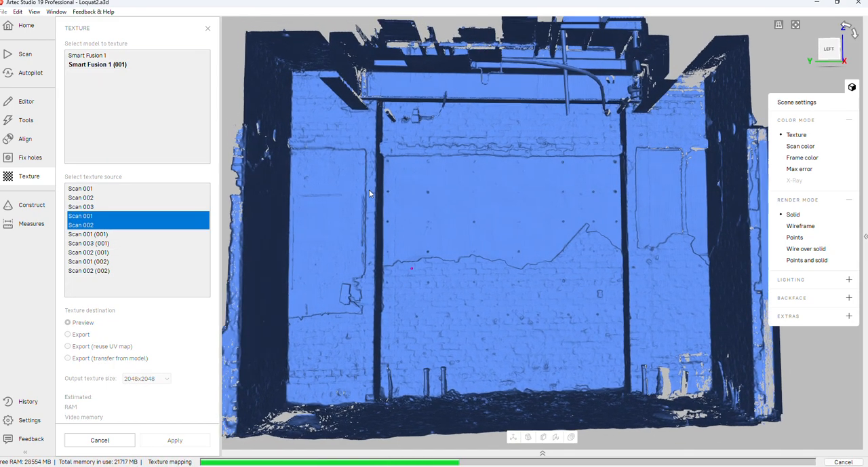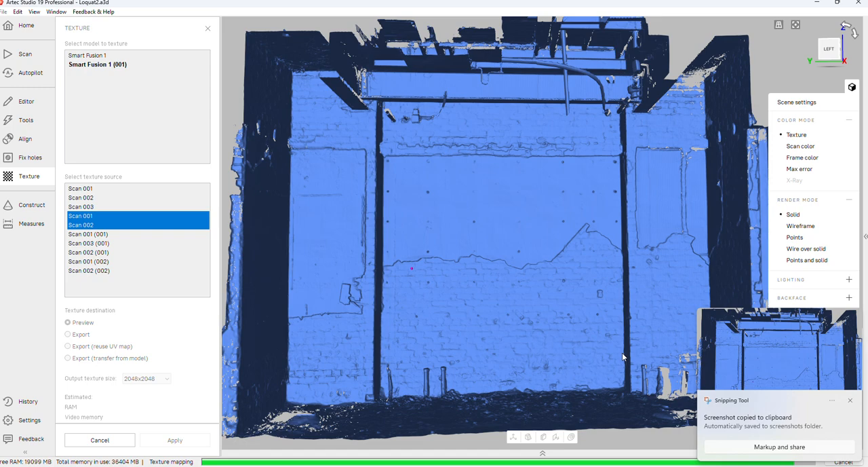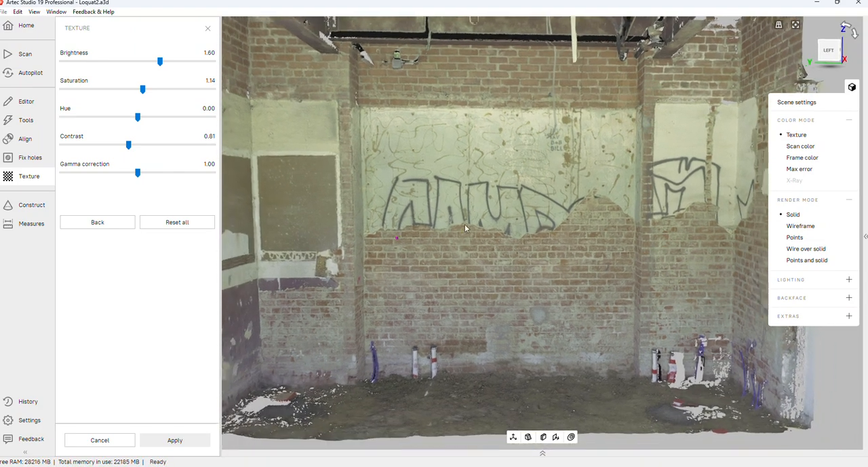Retexturing because the other texture didn't work as good, so we're retexturing this 1 and 2. Should be a lot cleaner. Pretty amazing.